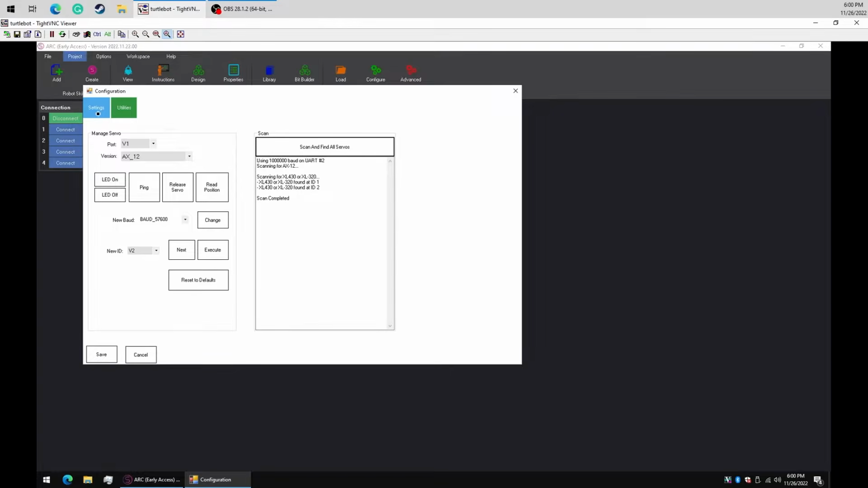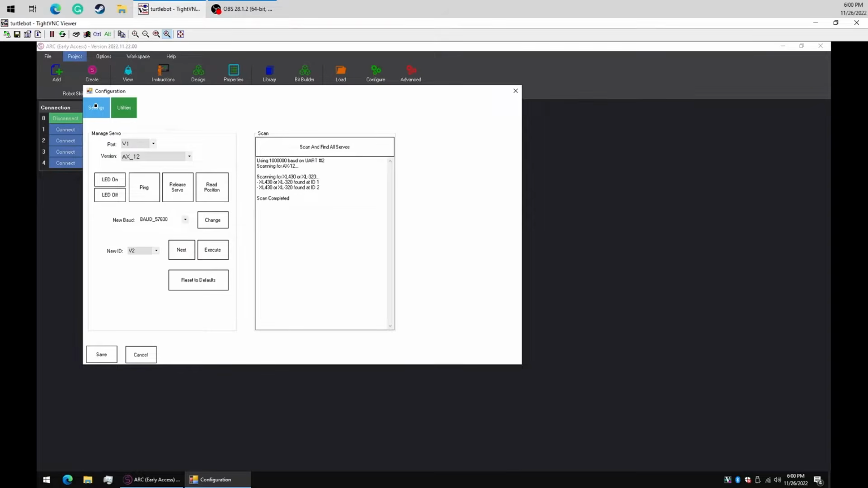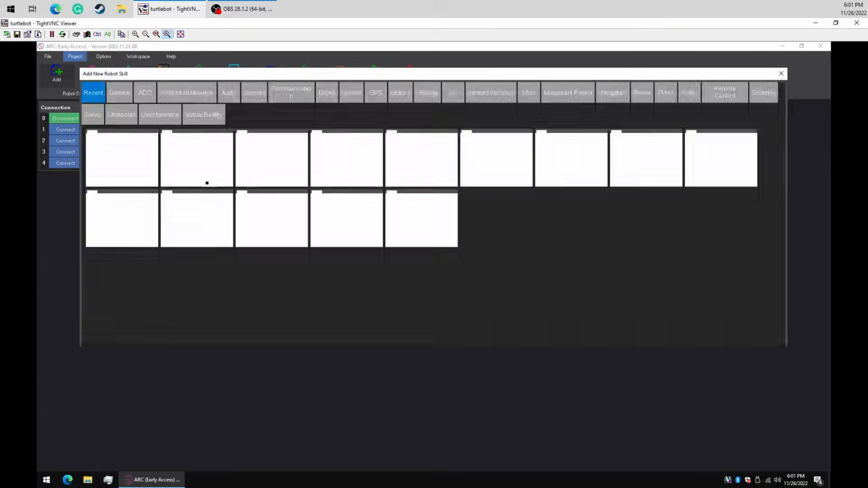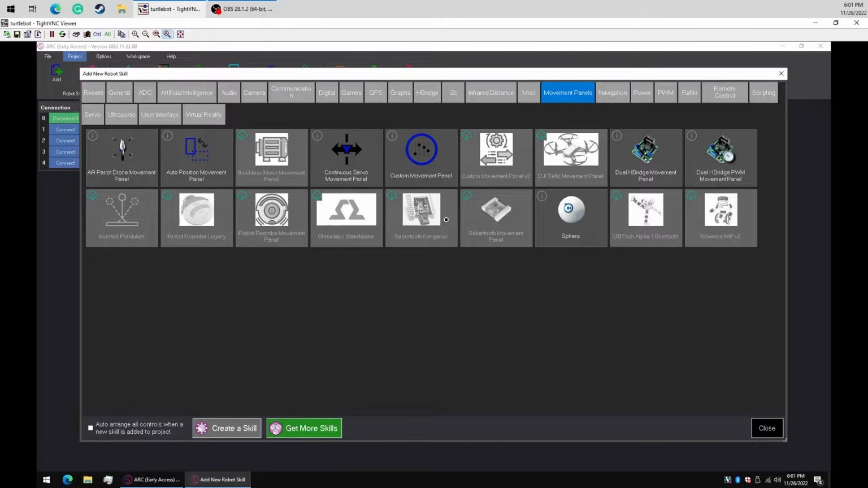So what we'll do is we'll go to ID number 1, number 2, and we'll select those as the XL320s. I think that they're the XL430s actually. We'll select those. And the number of positions, that's fine as well. And we'll save that. Now, we want the robot to be able to move, so we need a movement panel. So what we'll do is we'll add under movement panels, because these are servos, they'll operate like continuous rotation servos. So we're going to run the continuous rotation servo movement panel.